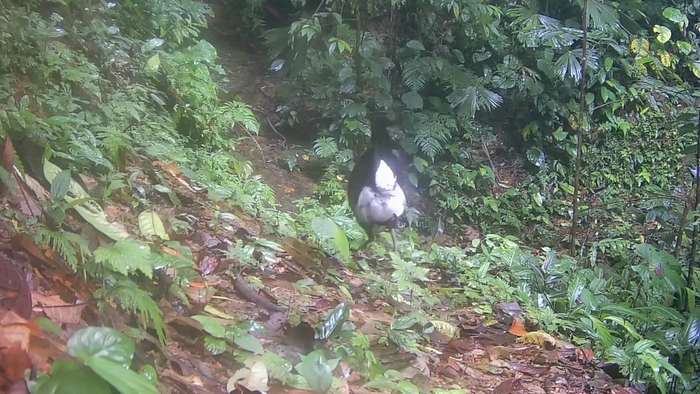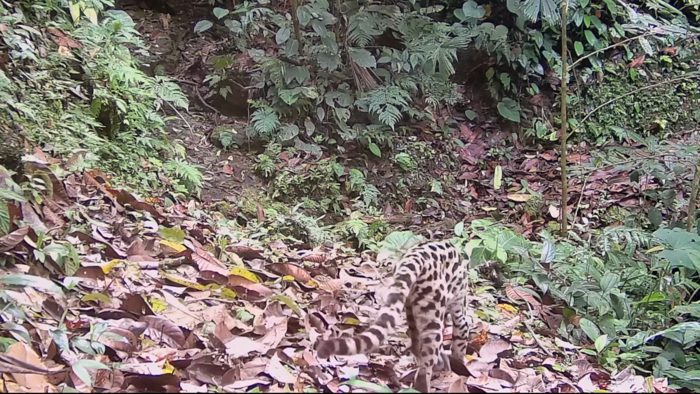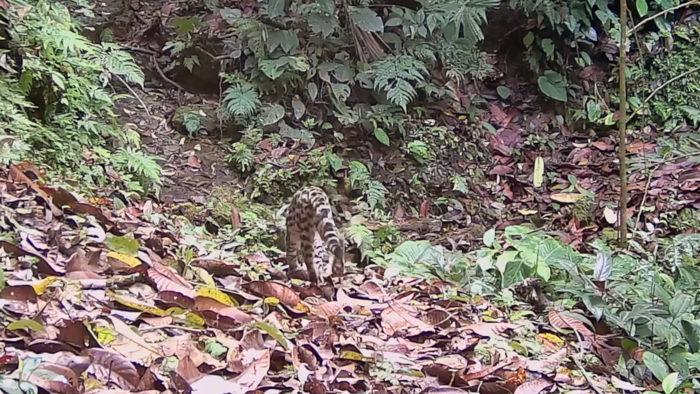Okay. This male curassow trots along the trail oddly. This is the first margay cat we have seen on a trail camera in 9 years. They are very rarely seen out in daylight.